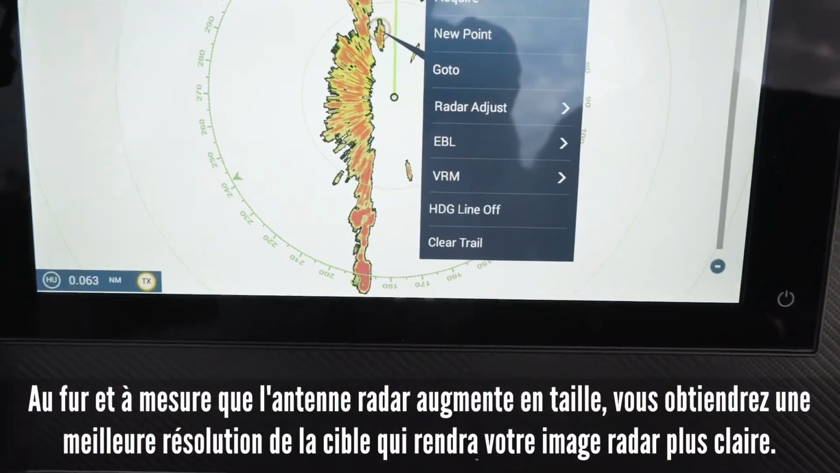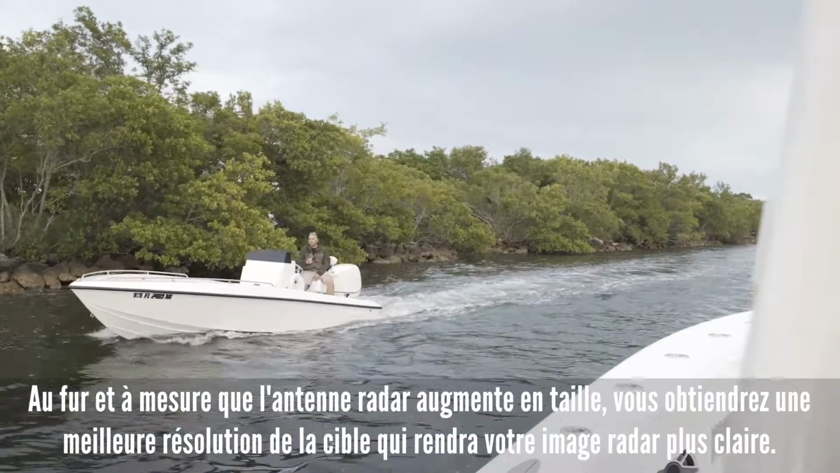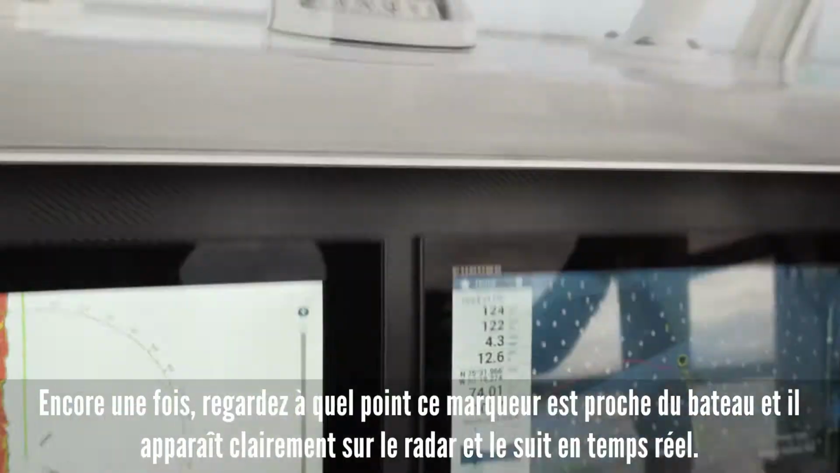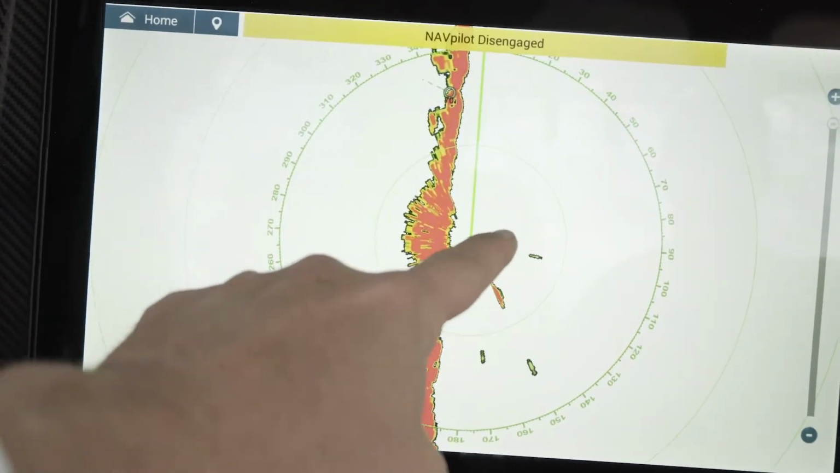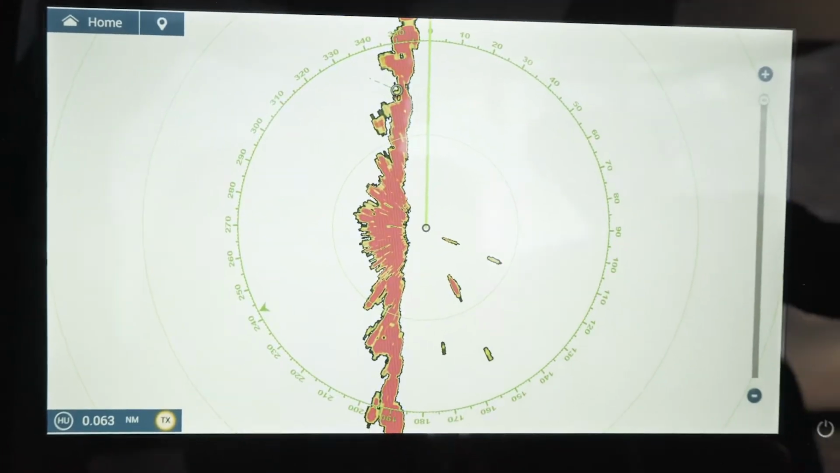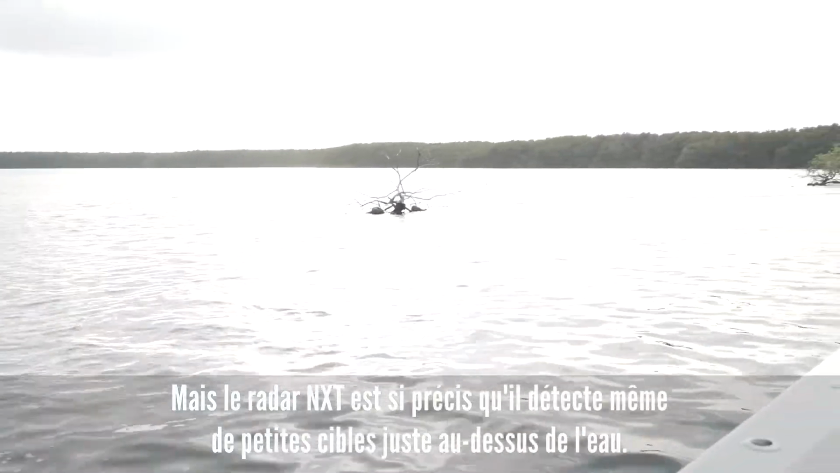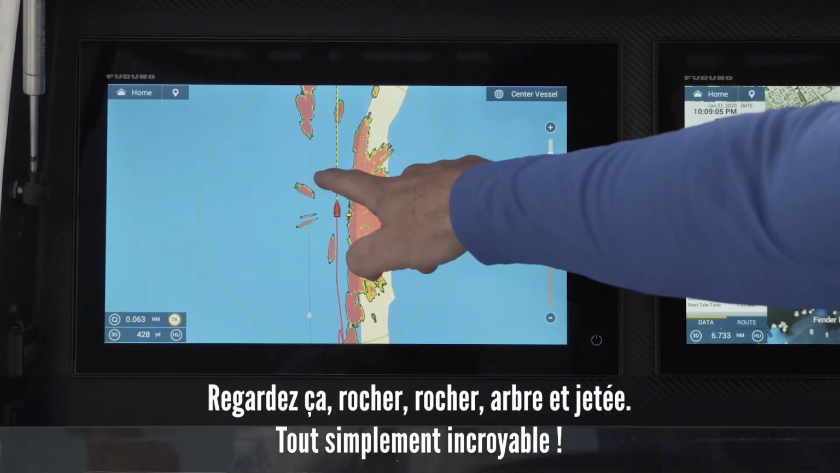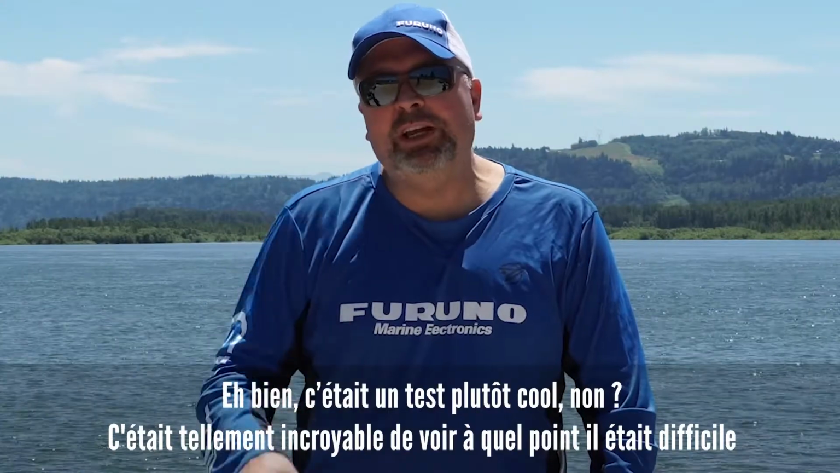As the radar antenna increases in size, you will get a better target resolution, which makes your radar picture clearer. Again, take a look at how close this marker is to the boat, and it clearly shows up on the radar and tracks it in real time. But the NXT radar is so precise that it is even picking up small targets just above the water. Look at this rock, tree, and jetty. Simply incredible.